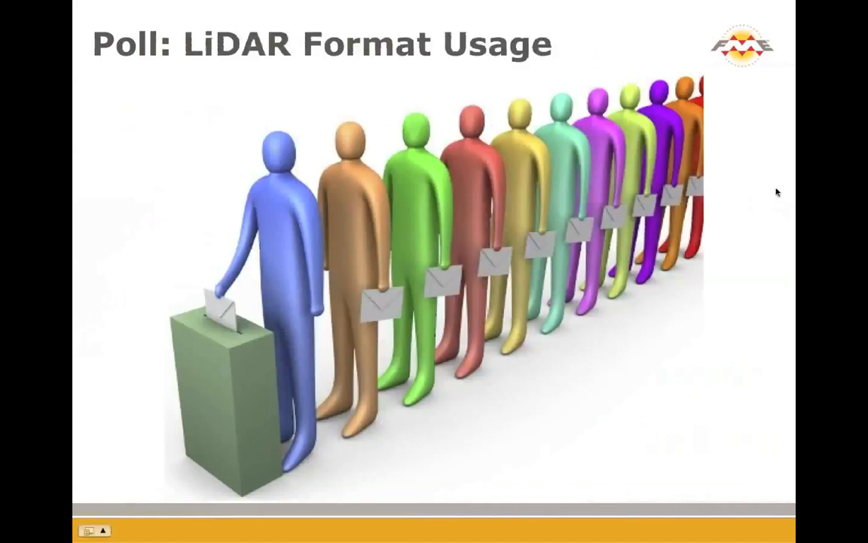So one of the things we pride ourselves on at SAFE is the formats that we do support. And so we are curious, what formats do you use out there? Now, we are working on FME 2013 right now, and the E57 format is something we're underway with. So if you are interested in E57, please let us know.